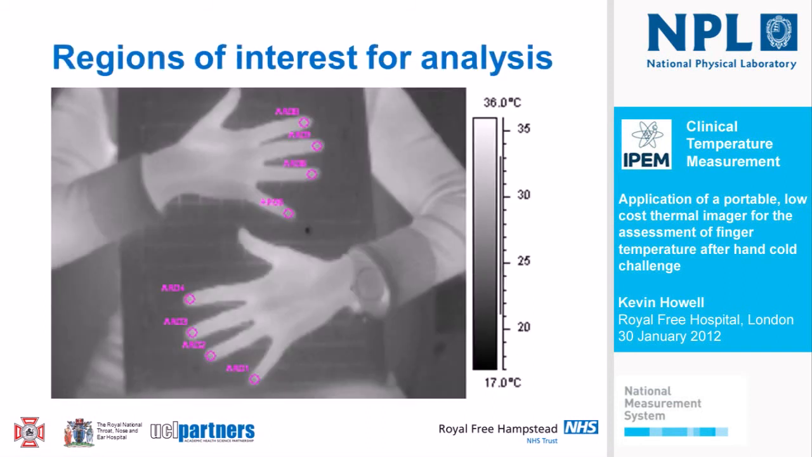And this just shows the regions of interest from one of the E30 images. So we're just trying to find a small region of interest at the fingertip of each of the 8 fingers. So the outcome result from that image is the mean temperature of all these 8 regions of interest.